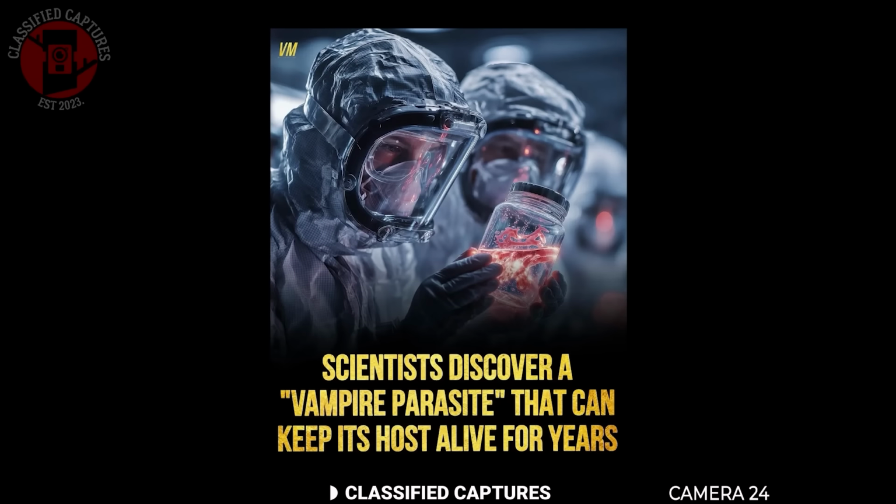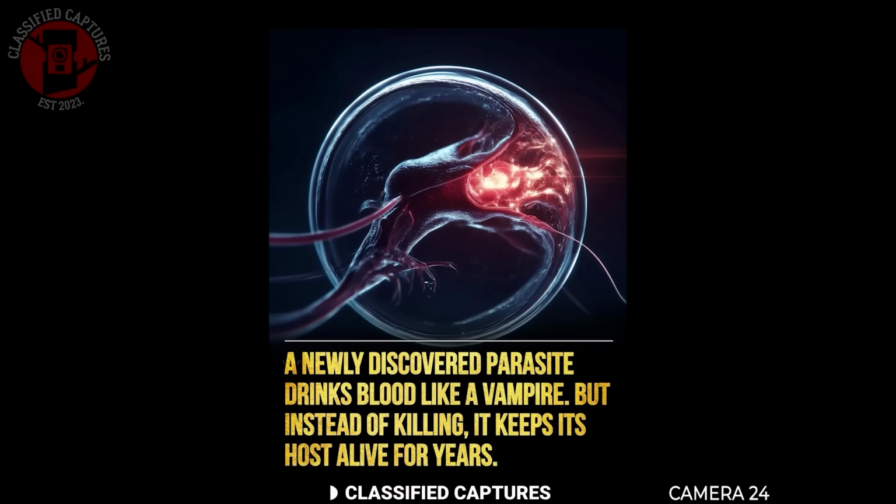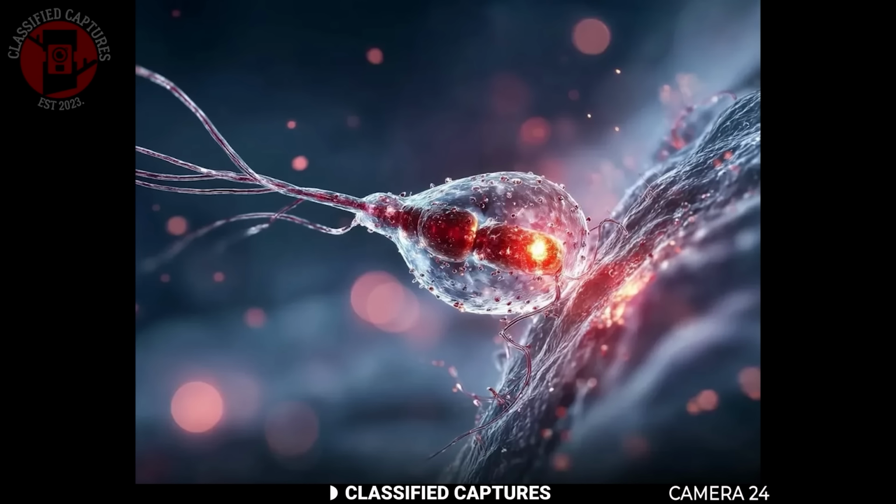Scientists have recently uncovered something both fascinating and terrifying. It's a parasite nicknamed the vampire parasite. Why the name? Because unlike most parasites that drain their host until it dies, this one does the exact opposite. It actually keeps its host alive for years, making sure it survives just long enough to keep providing the nourishment it needs. But while the body keeps going, the host becomes something else entirely.